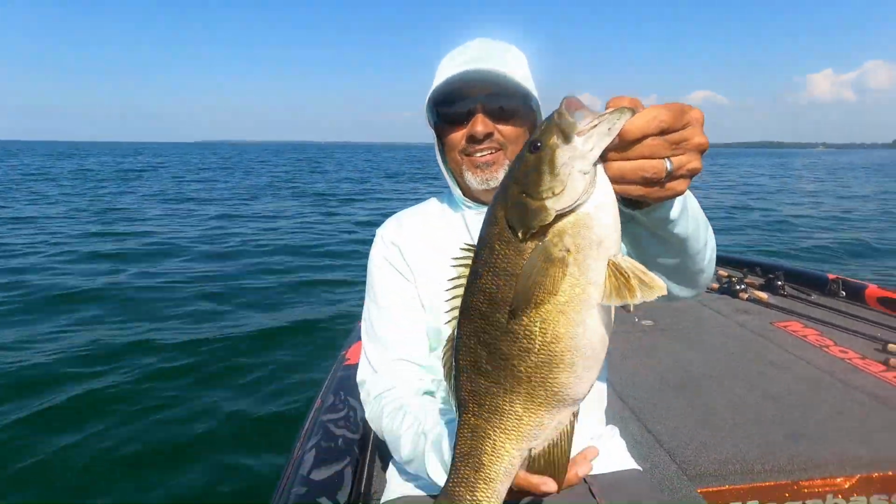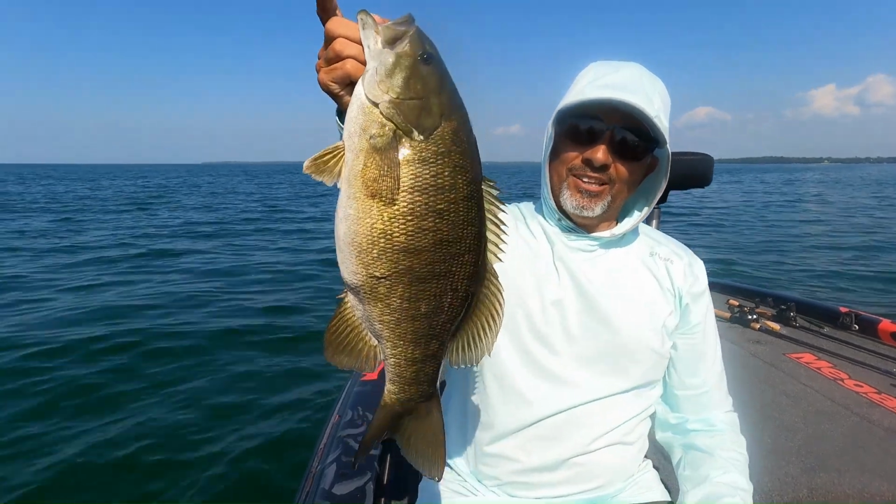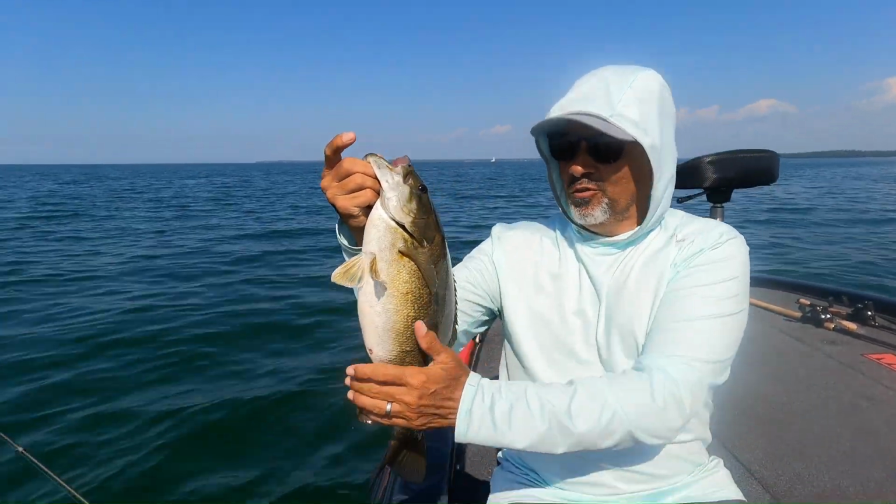That's a nice fish. You know, 4-pounder, not like the one I lost, but beautiful. Let's put him back.